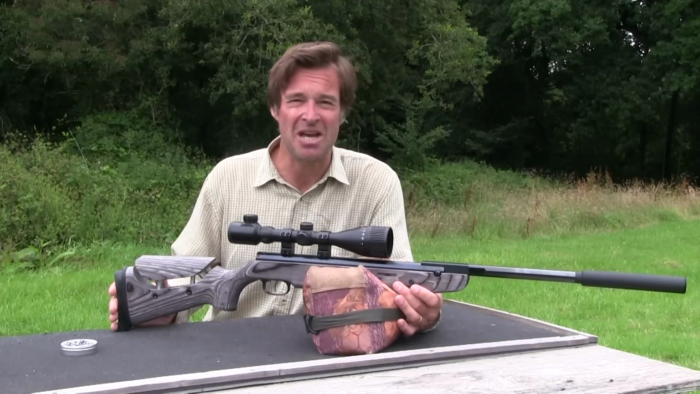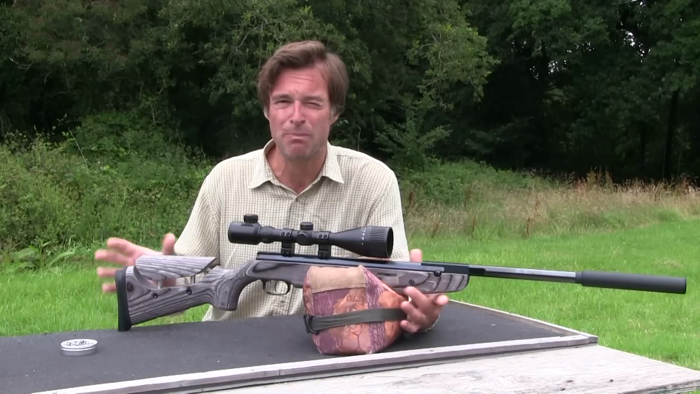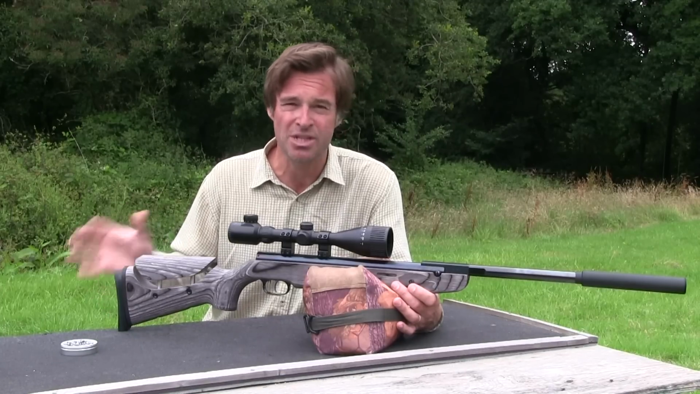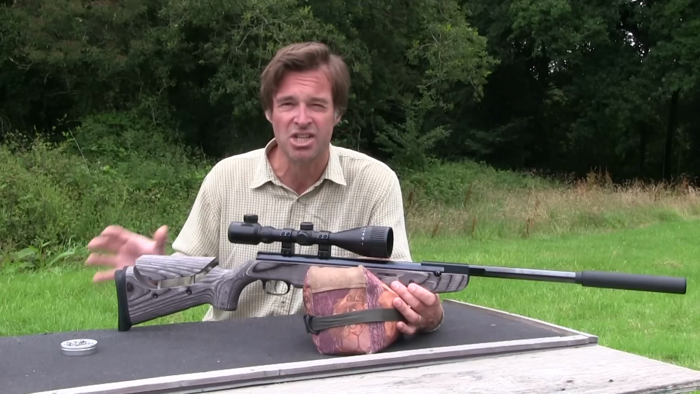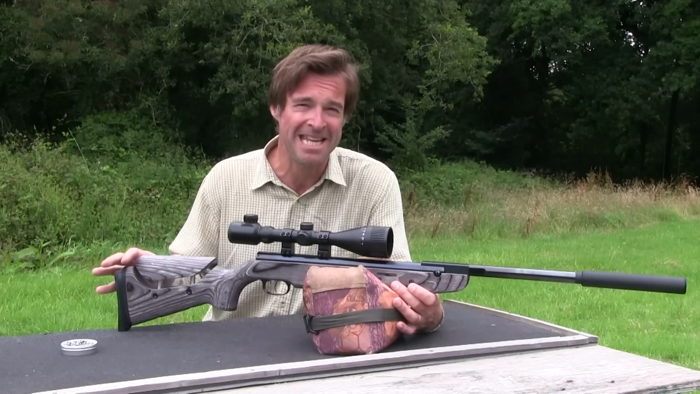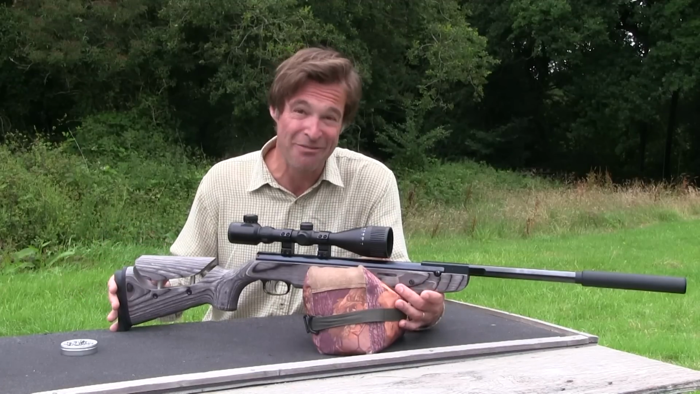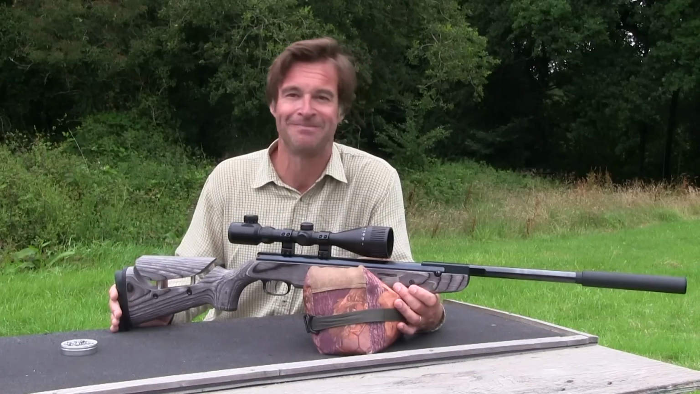Now, as I said at the start, it isn't cheap, but on the other hand, it isn't outrageously expensive when you consider that it's a high-quality break barrel Springer that's got the power and precision to tackle live quarry hunting or serious target shooting. If you want an air rifle that can rival a PCP in the accuracy stakes, but comes without the added hassle and expense of charging equipment, then give one of these a try. They should be in the shops by the end of September.